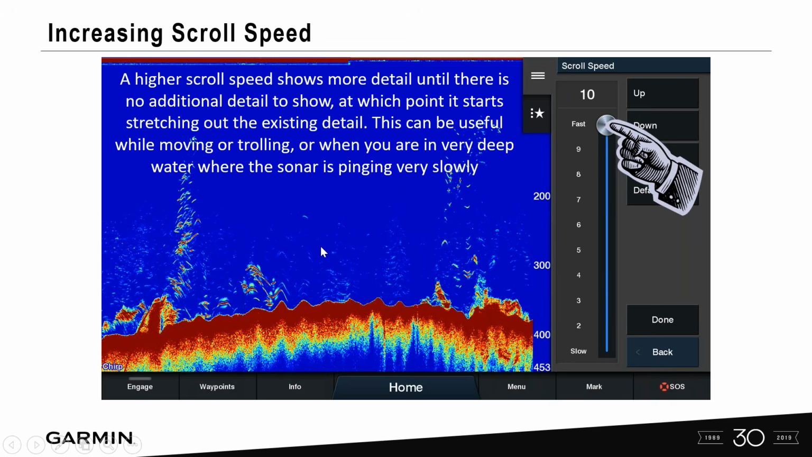But you want to increase the scroll speed when you're moving or trolling, or also when you're in very deep water, you would want to increase the scroll speed in order to pick up the bottom. But once you do that, those little arches and chevrons start to get stretched out further. You might lose some of your data.